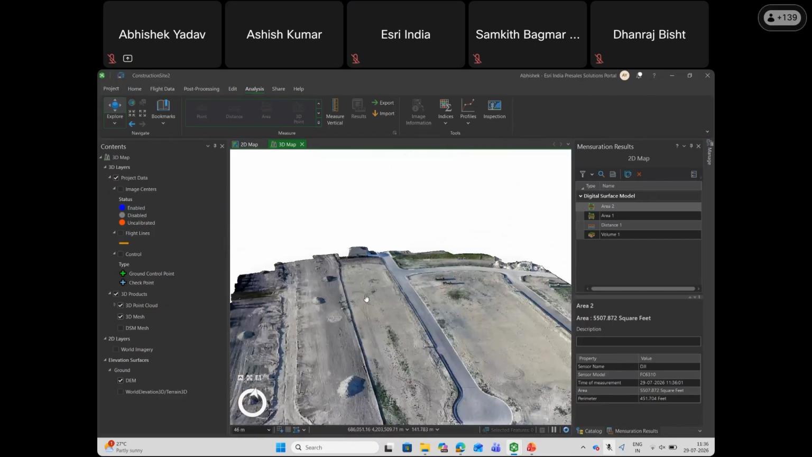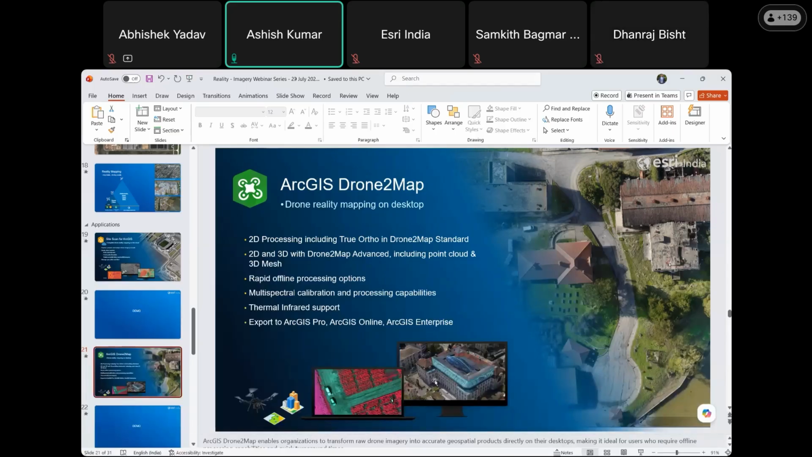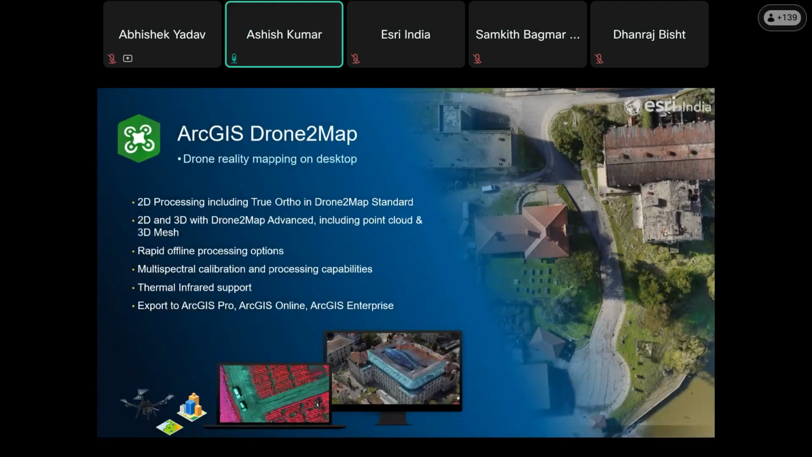So having Drone to Map and ArcGIS in your environment allows you to process your drone images and get an exact geospatial product within your online cloud environment and in your offline desktop environment using Drone to Map, where you can share your mission with your team, and integrate your project with ArcGIS Pro, ArcGIS Online, and ArcGIS Enterprise.